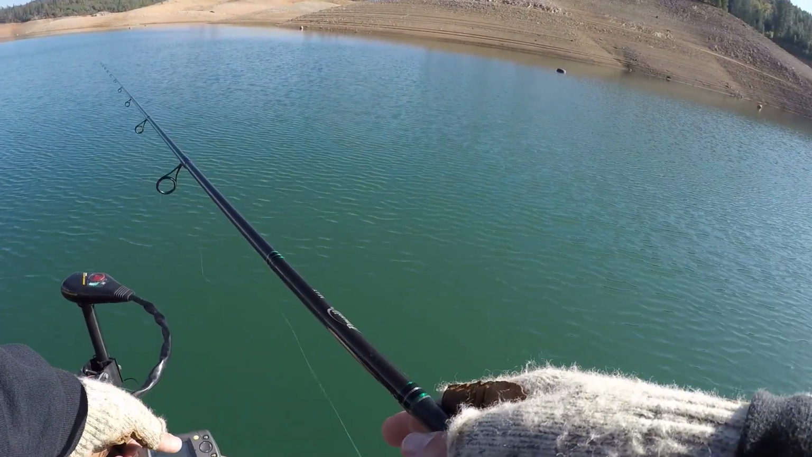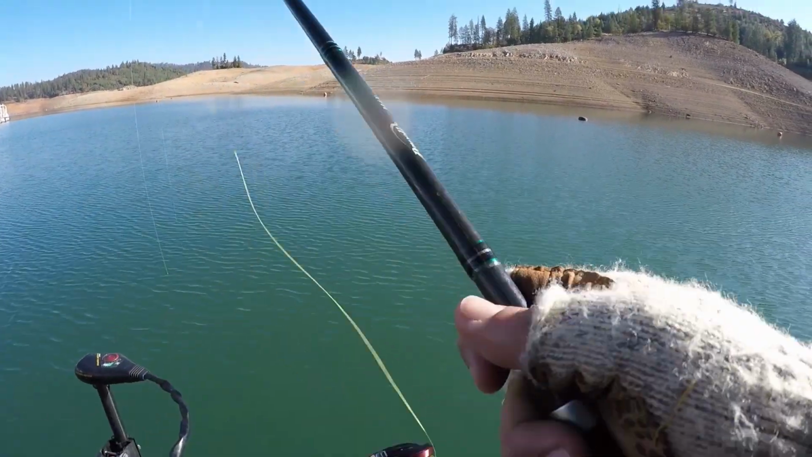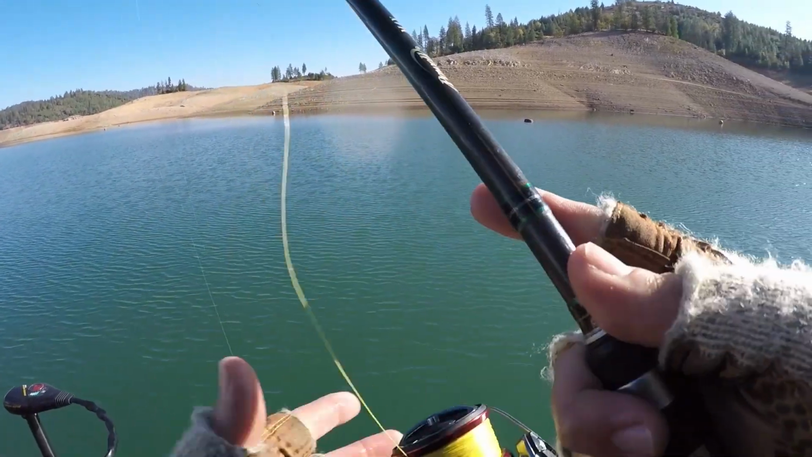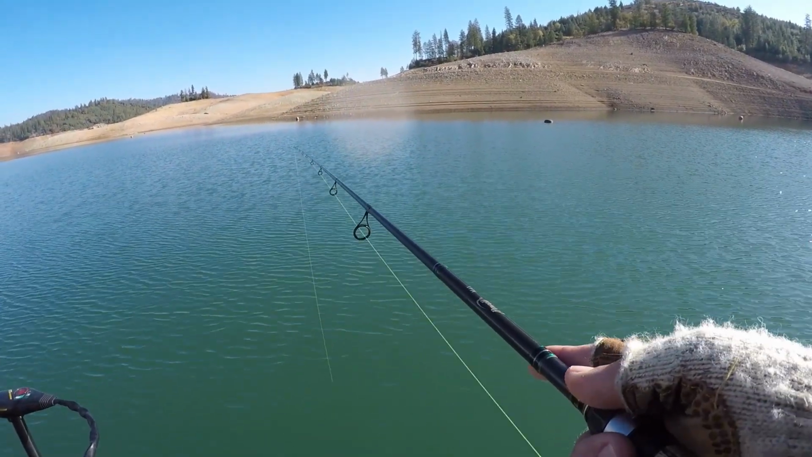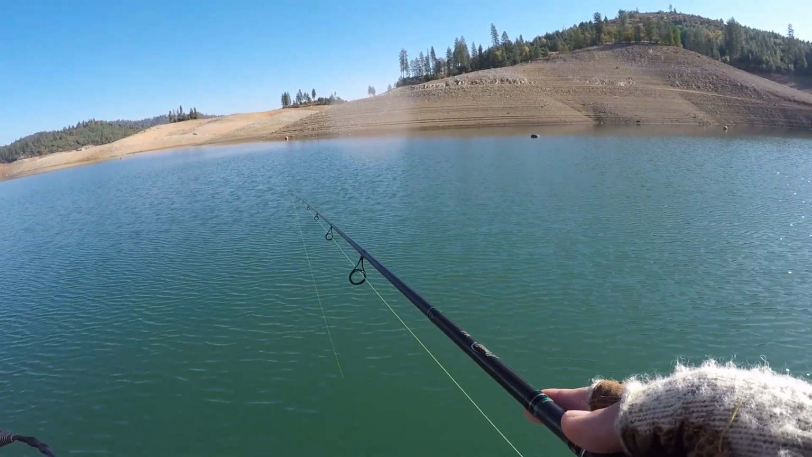You know, I see a mark on the graph right now. I want to be able to get down to that fish. Luckily, with the conditions we're faced with, really nice calm conditions, it makes it a heck of a lot easier. But if you're out here and it's windy and this is the way you've got to fish, having the right equipment makes a world of a difference. But even still in these conditions, it's much nicer to have the right equipment.